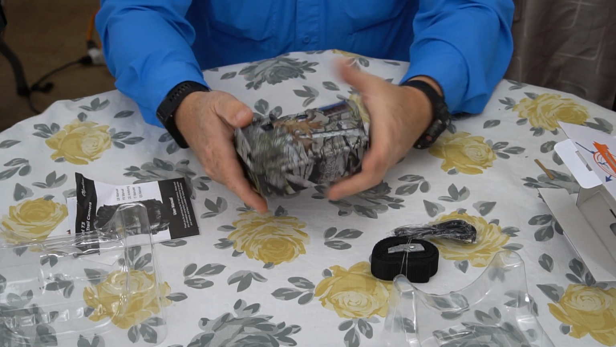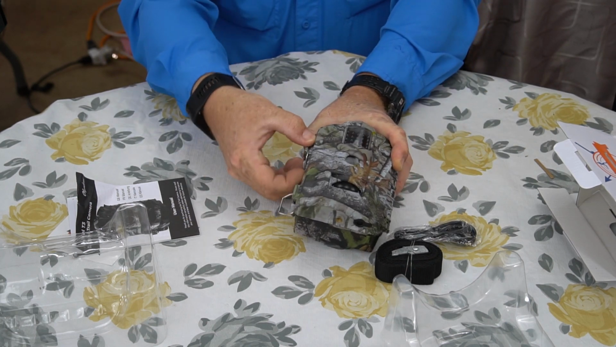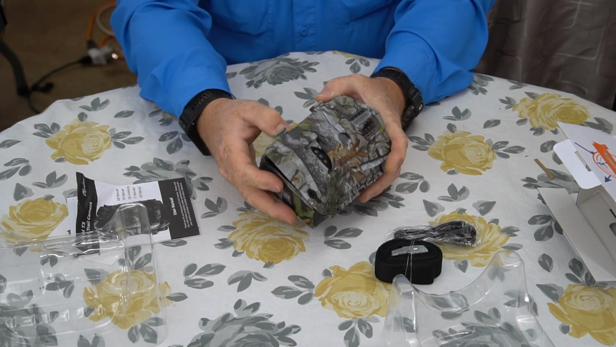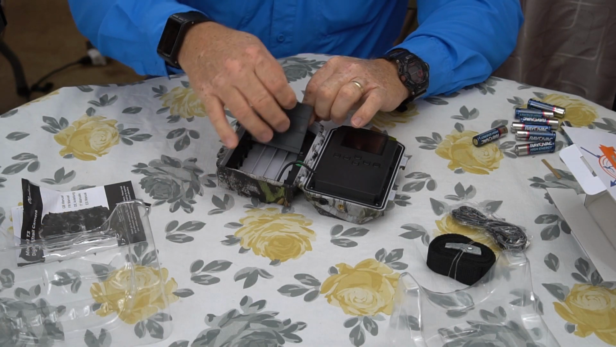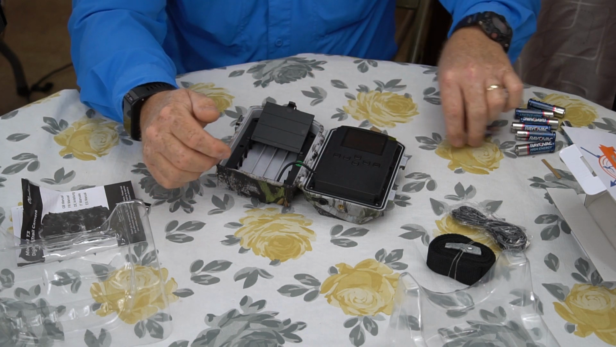So that looks good. Let's go ahead and open it up. Got double side latches on it here. Pretty easy to get those. They feel pretty substantial. They're not rinky-dink there. Okay, let's look at your battery compartment. Pull that out. That's not too hard to get out. That's pretty easy. So again, 8 AA's.